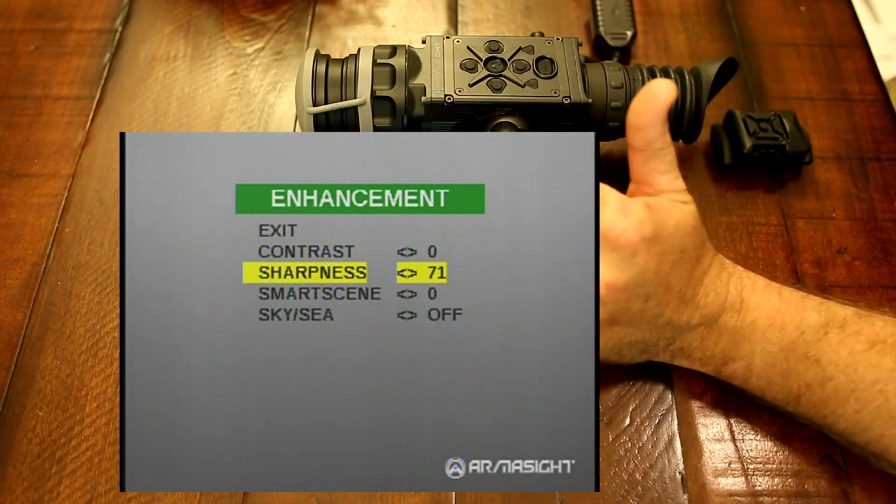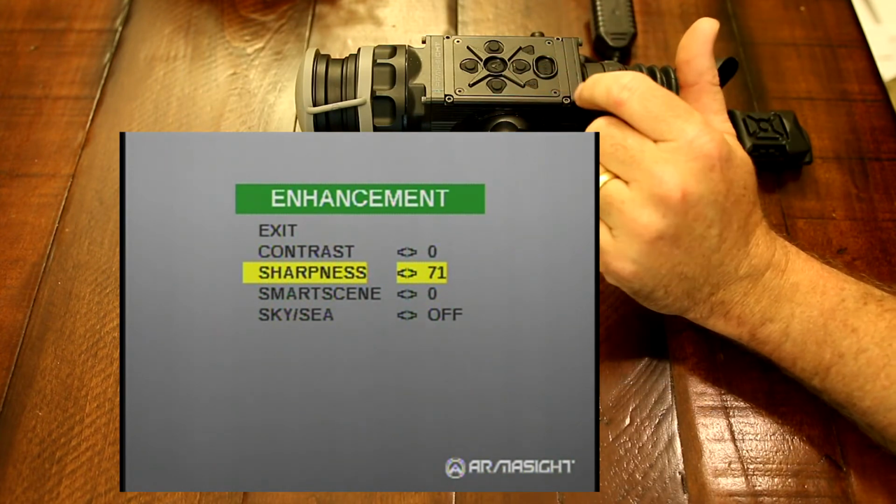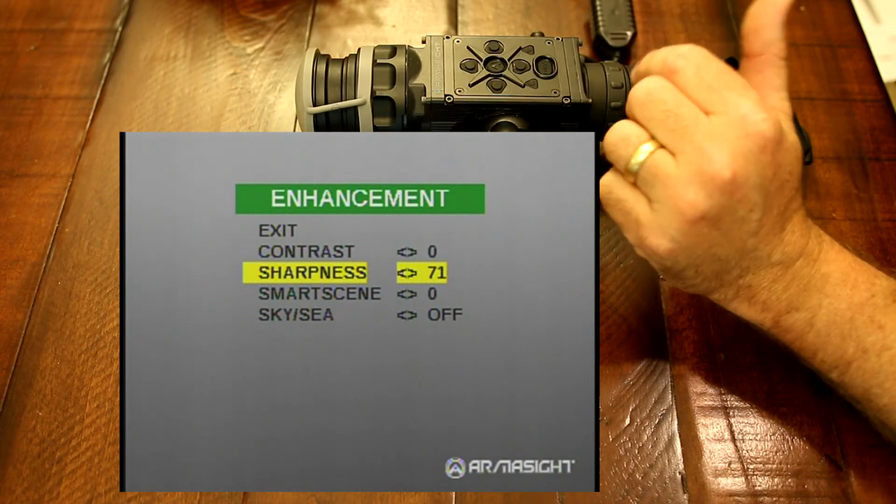Of course, the next on the menu is your sharpness, and this is for anybody that's used Photoshop or anything like that.